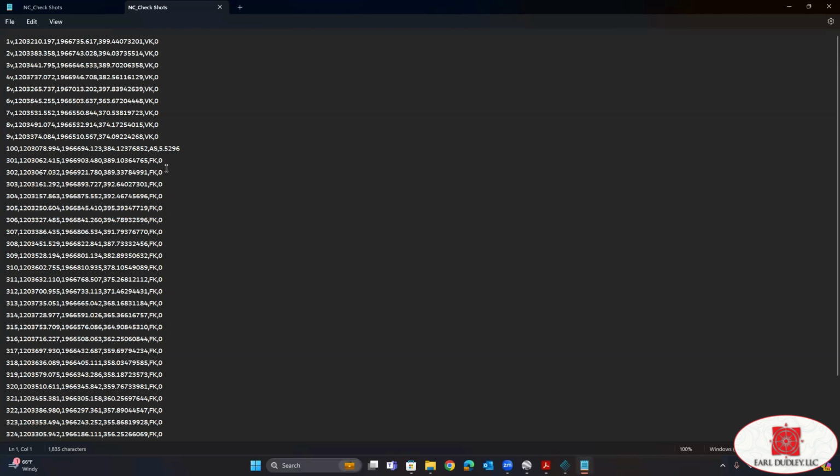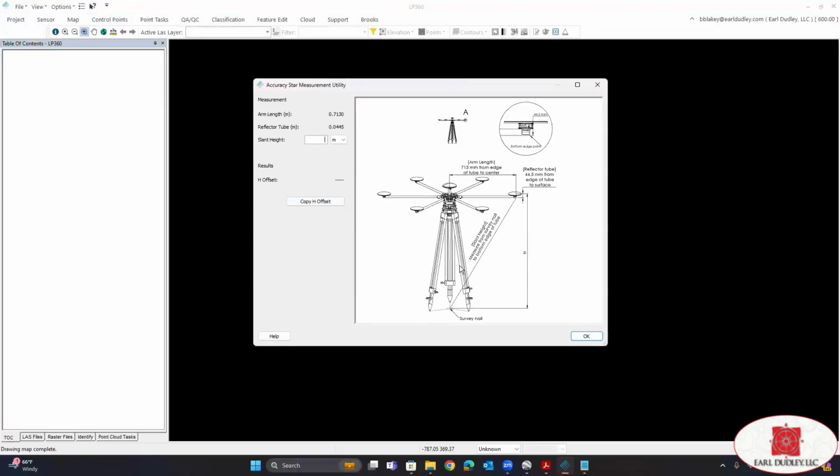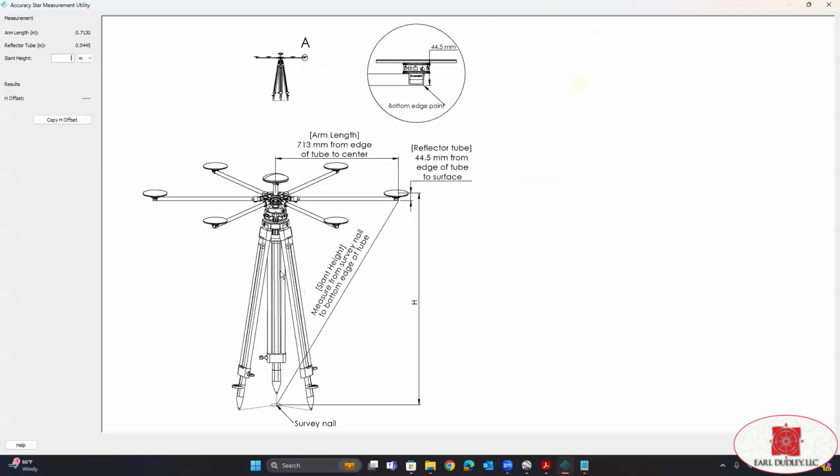So when you get your H offset, we will add that to our check shots. For this tutorial, we had our accuracy source set up just like in the diagram here.